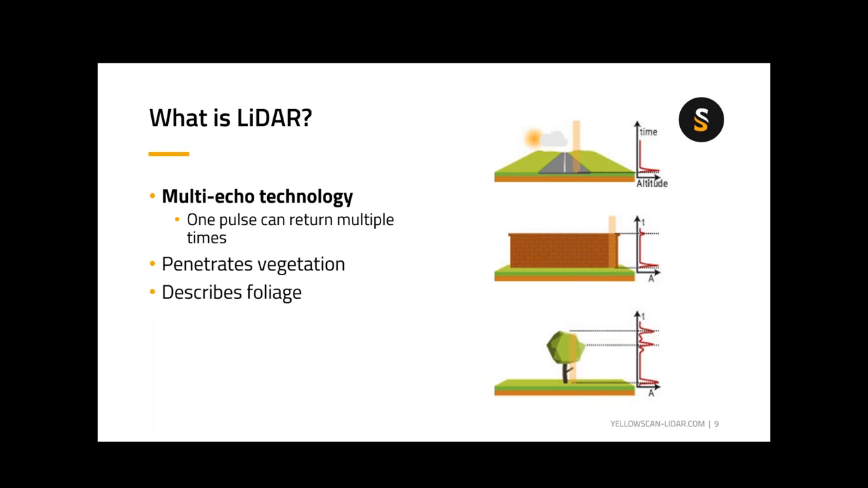What that allows for, of course, is for one single laser pulse to look at multiple surfaces, whether that's the top and the bottom of a fence or wall, penetrating through various parts of the structure of canopy, and ultimately, in most cases, trying to get down to the ground to discern modeling capabilities underneath the surface of the canopy of the trees.